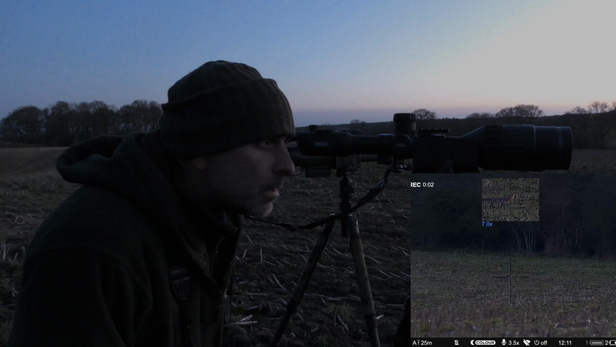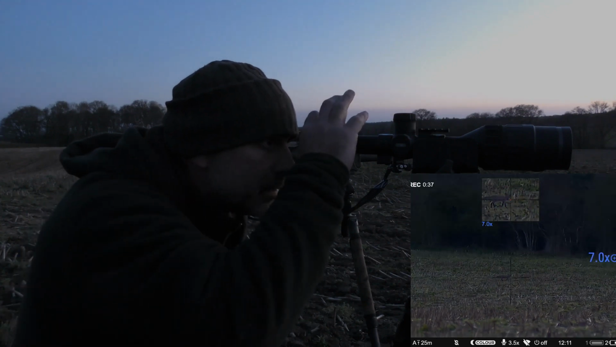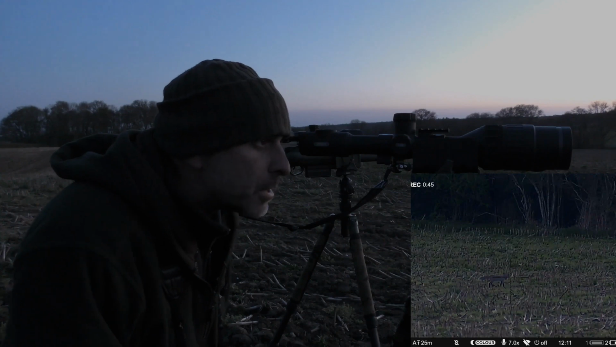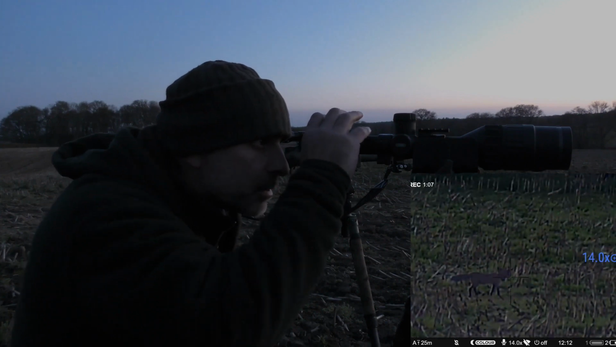Right, so the Pulsar still looks clear, still nice and bright colour image there, and that looks good. That's on base mag. So 7 times, nice, easy to shoot that. I think I would probably struggle shooting stuff on base mag with this, but then I do like a higher mag scope to shoot by. But certainly 7 times, that would be no bother.